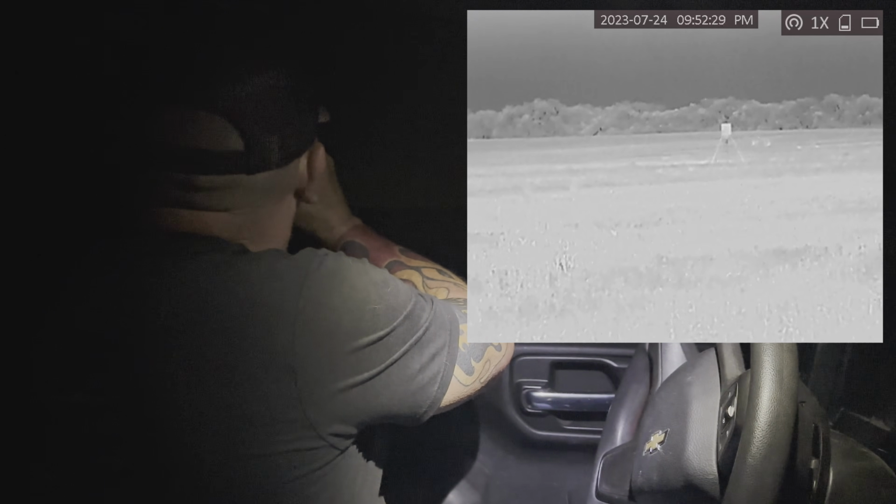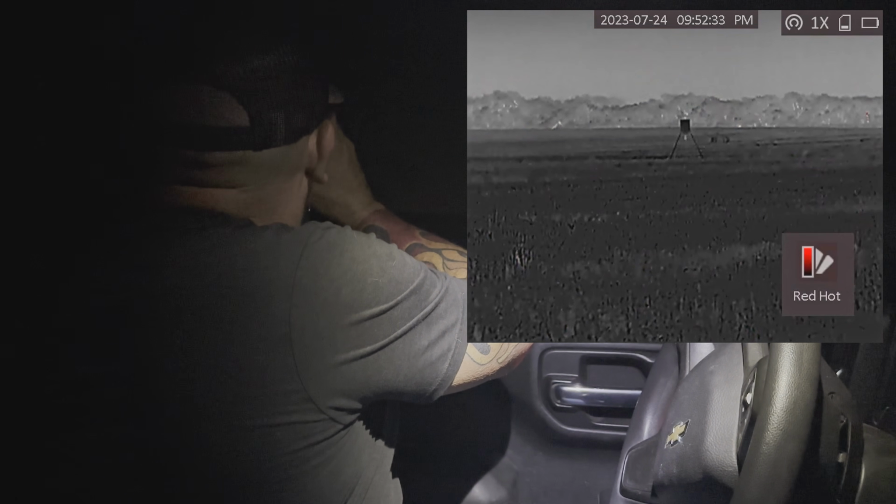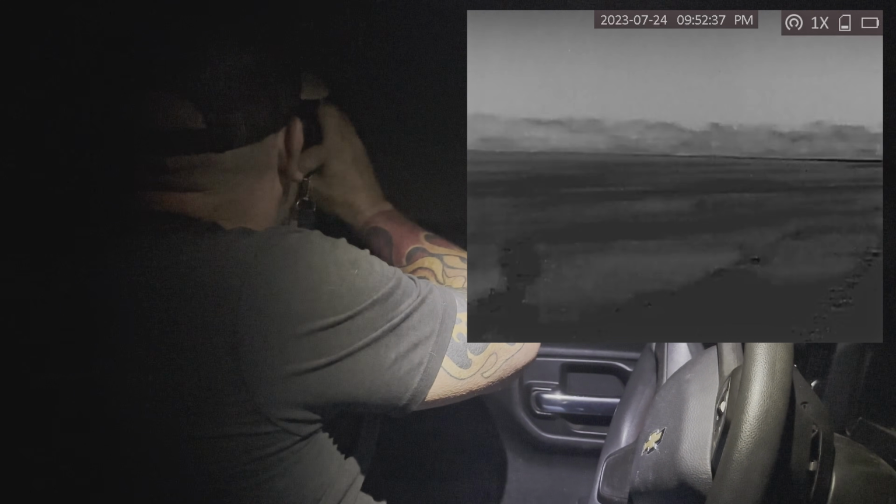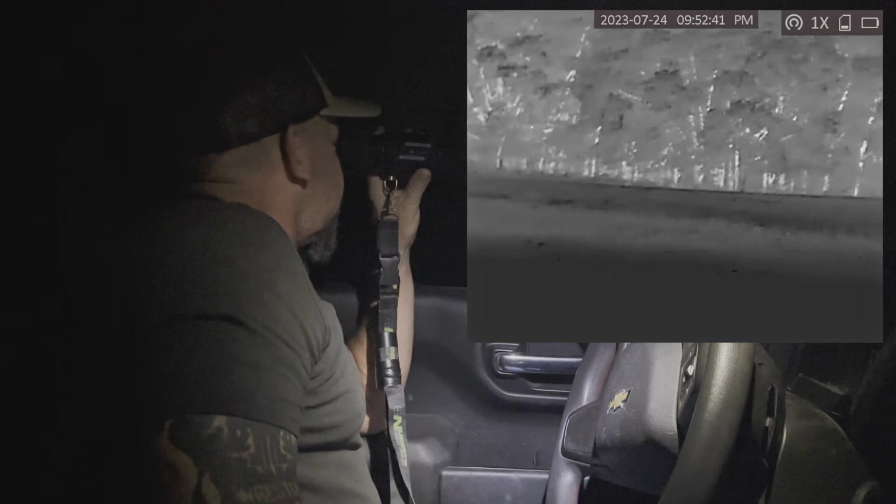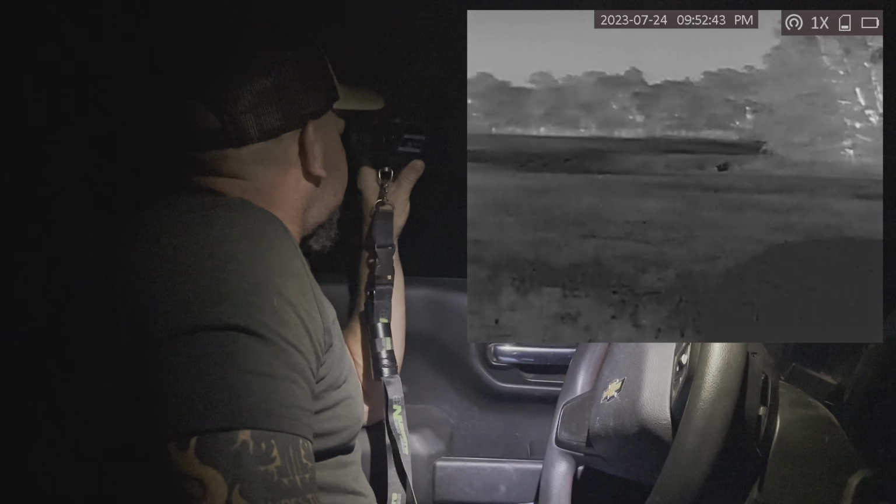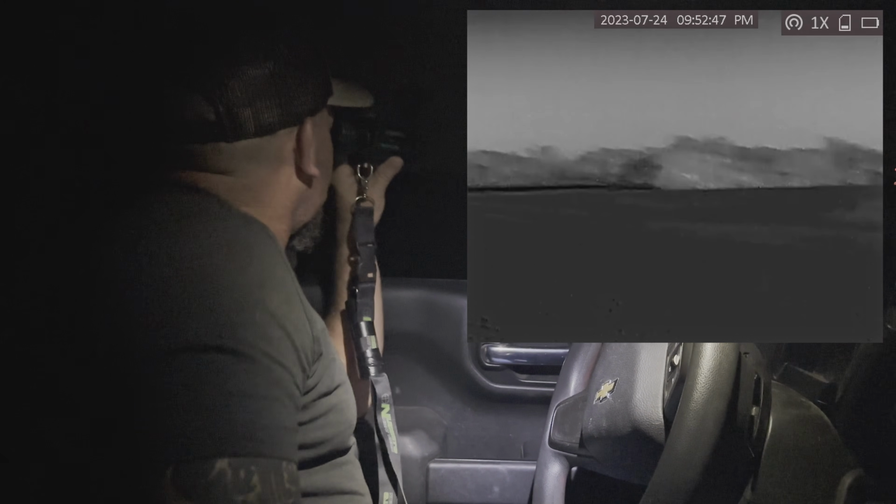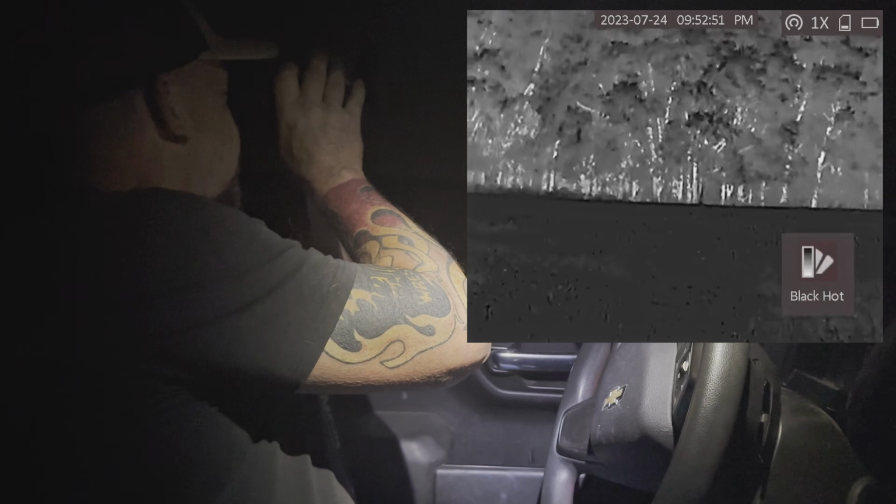There, you can see the feeder right there. Okay, now I'm on fusion, red hot, and then white hot. So when guys say, oh, gosh, I see something out there, what is that? Is that a tree stump, or is that an animal, or what is that? Anything warmer than the ambient air temperature is going to glow in your thermal no matter what you have it on. So let me click through these trees right here.